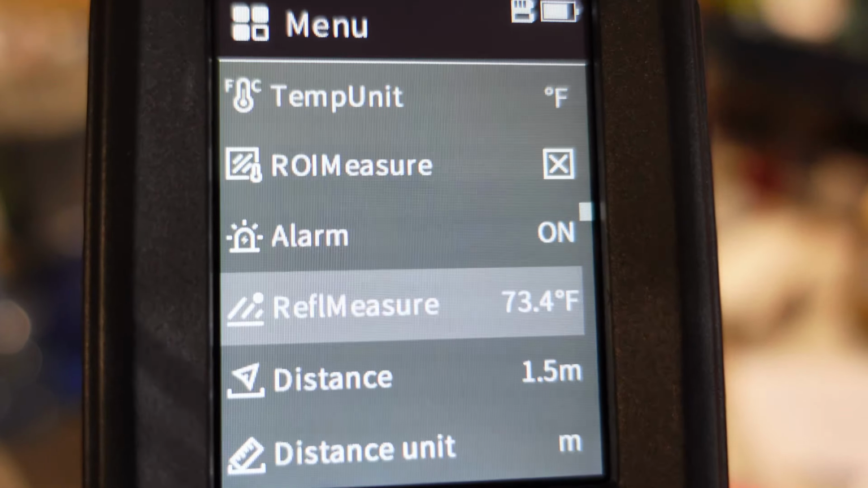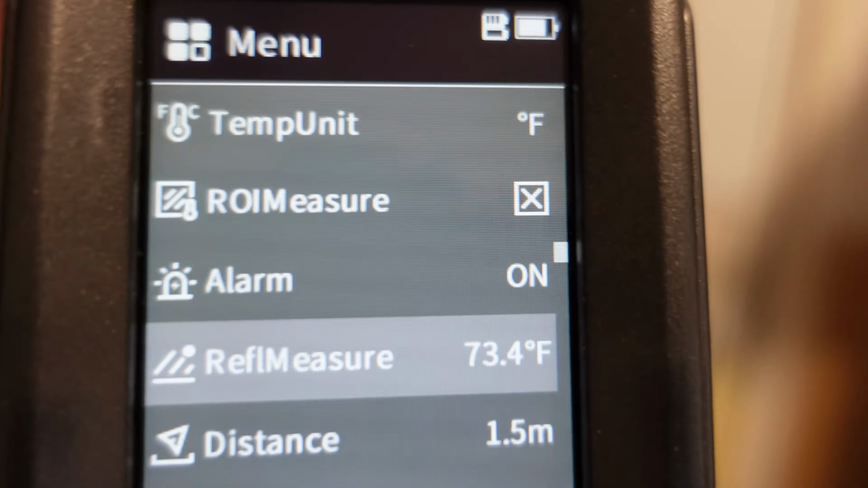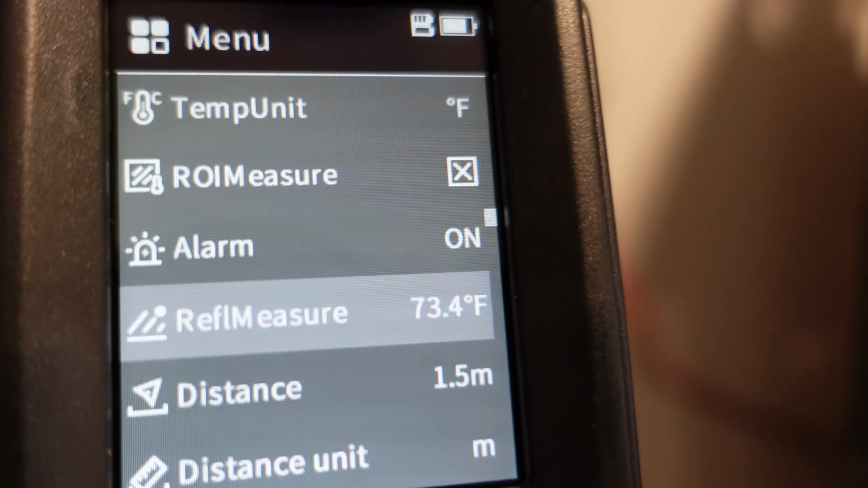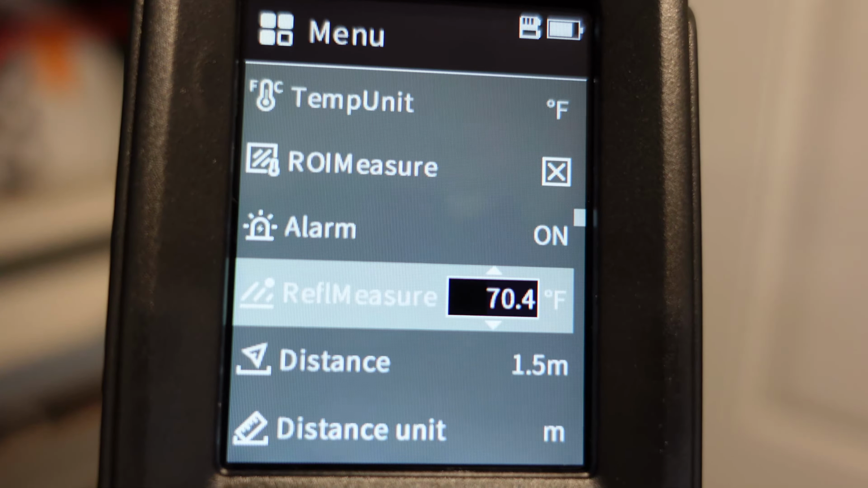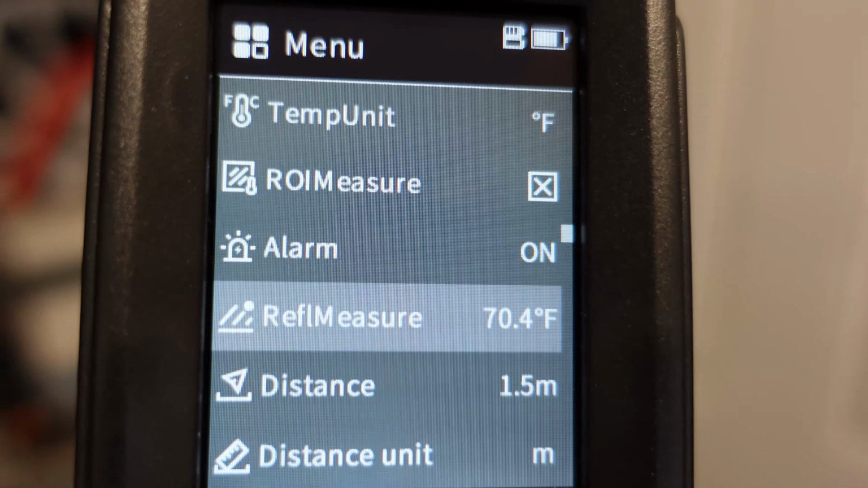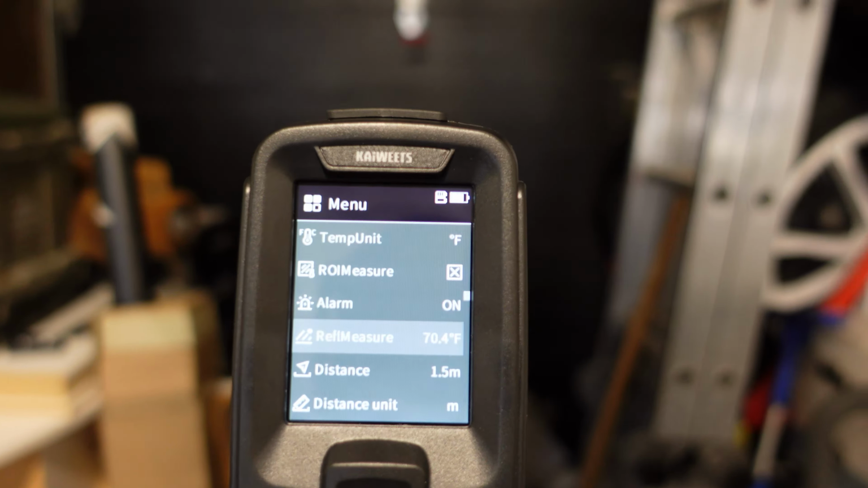Now I know that this setting here has to do with the effect of ambient temperature reflecting on the surface that we are looking to scan or measure. So right here it says 73.4 Fahrenheit. In my garage it is 70 degrees. Now I'm not the expert here, but I do think that if we bring this closer to the ambient temperature of the room, then we'll get more accurate readings with any reflective impact that ambient temperature may have on a surface.